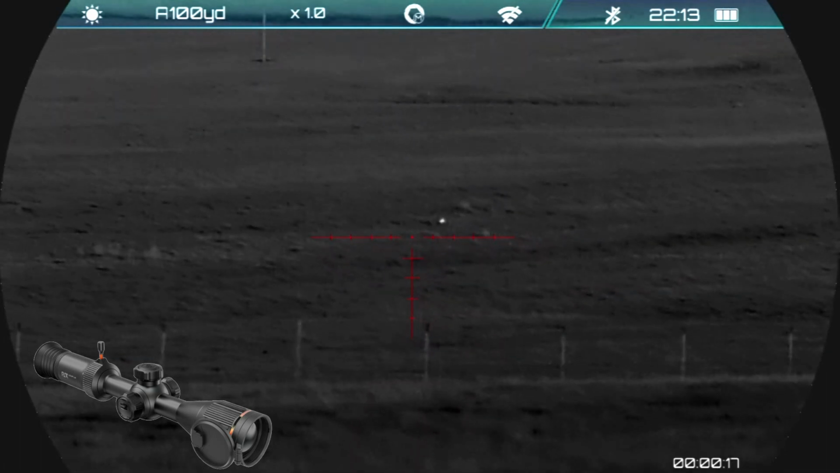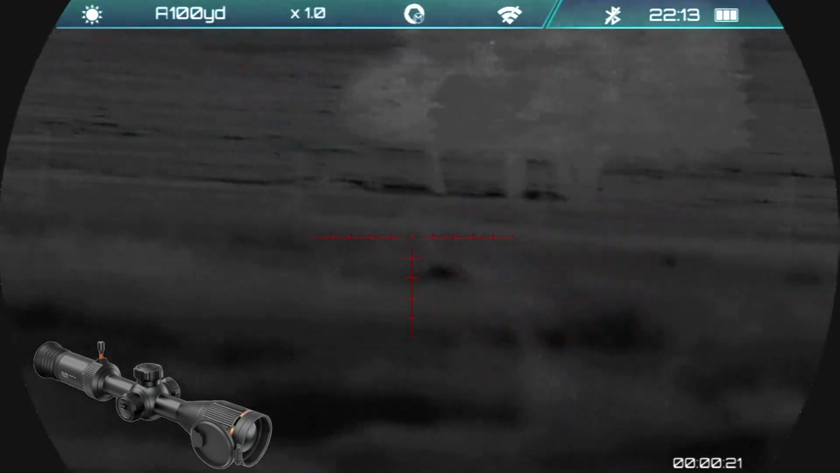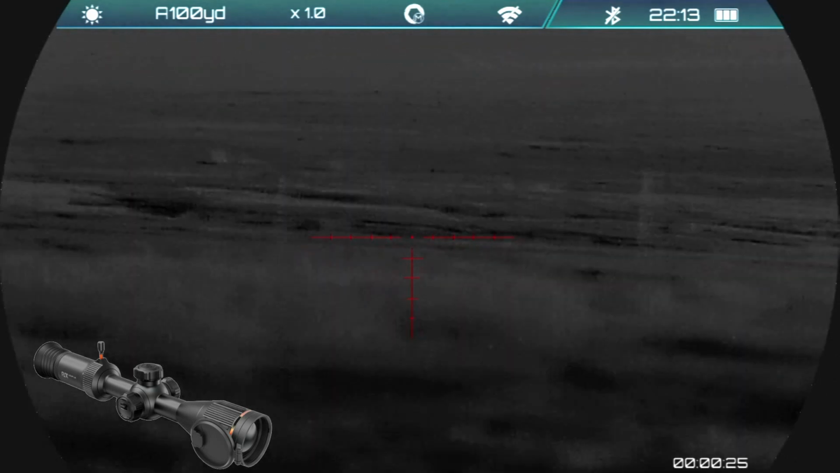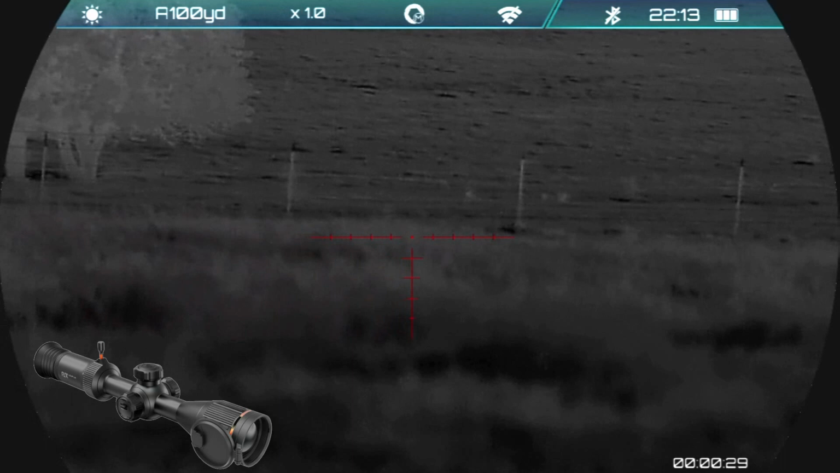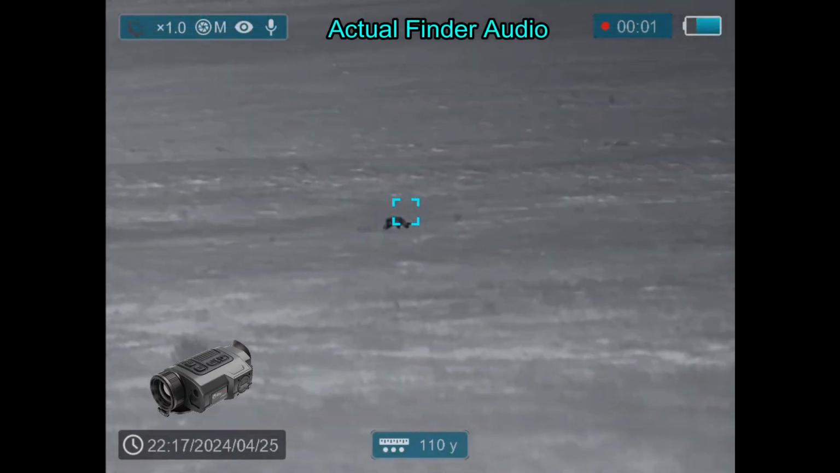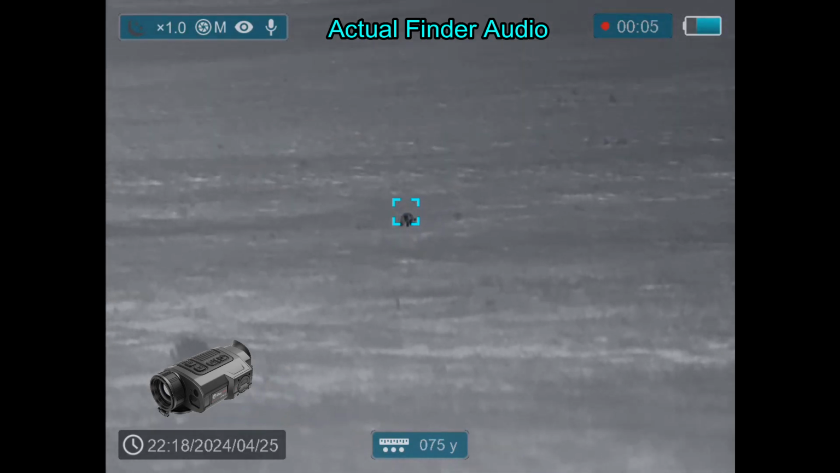And I do realize at the beginning of the video I said I don't usually stalk after coyotes. And that is all I've done in this video. No other animals around, so I'm going to go ahead and head on downhill. Here I am at the fence line. There's my coyote at about 89 yards or so.